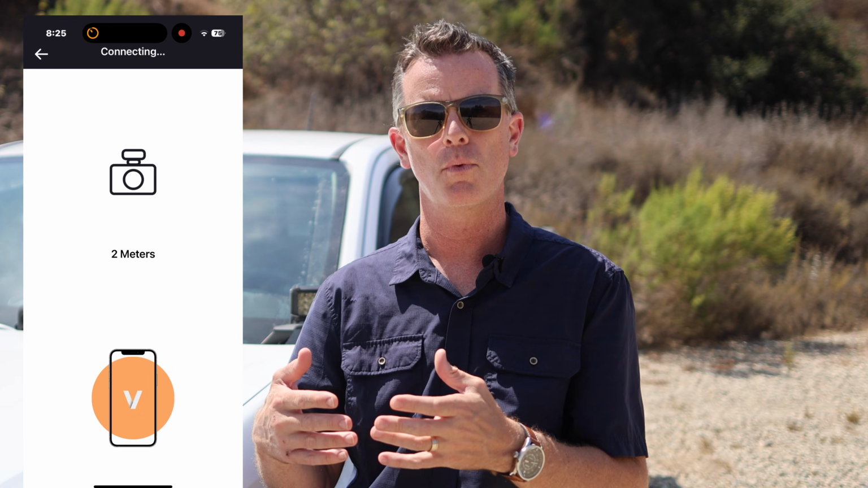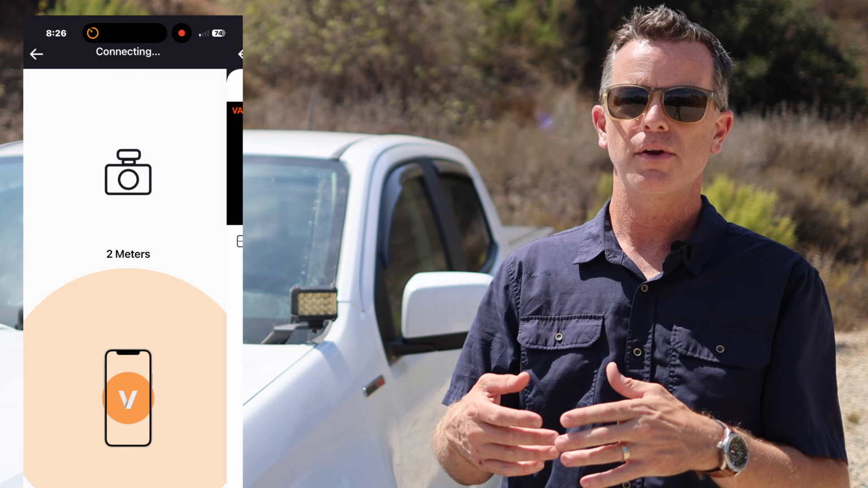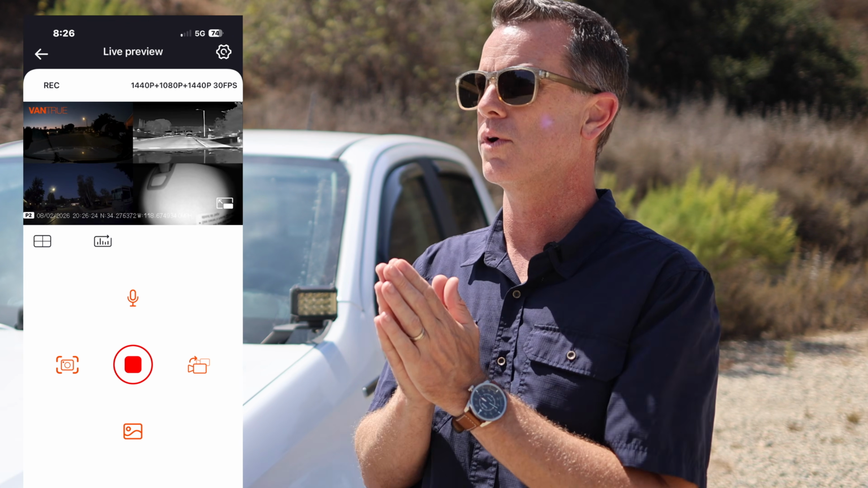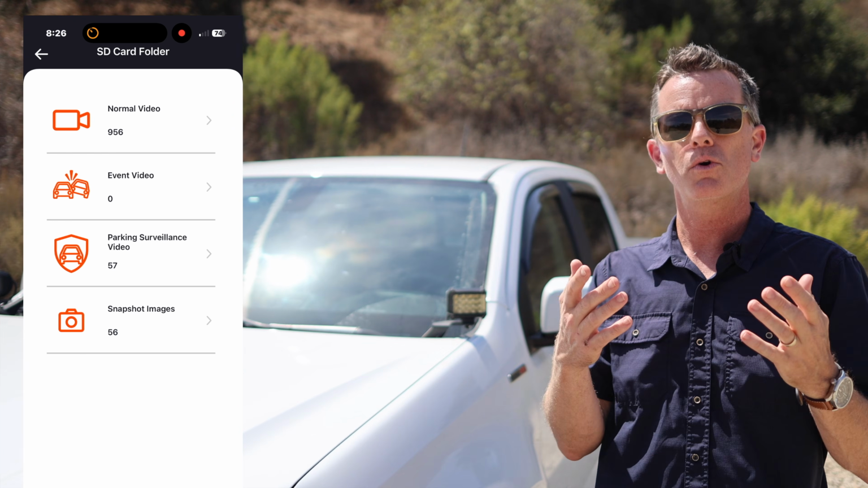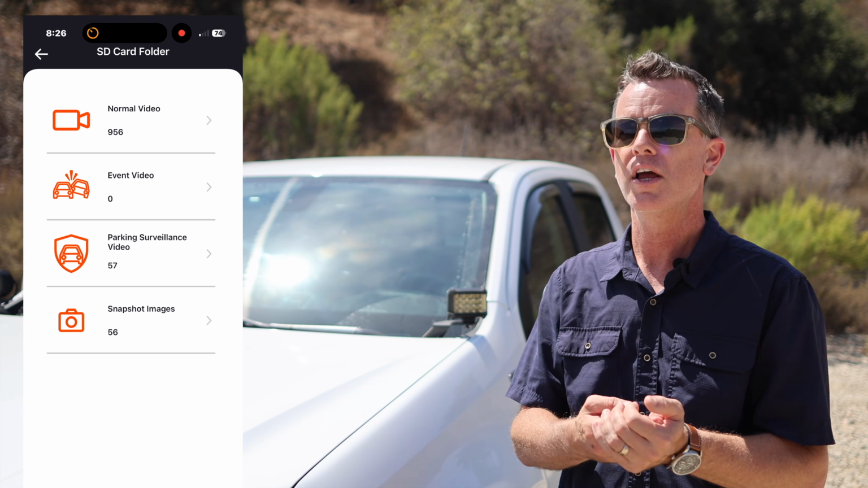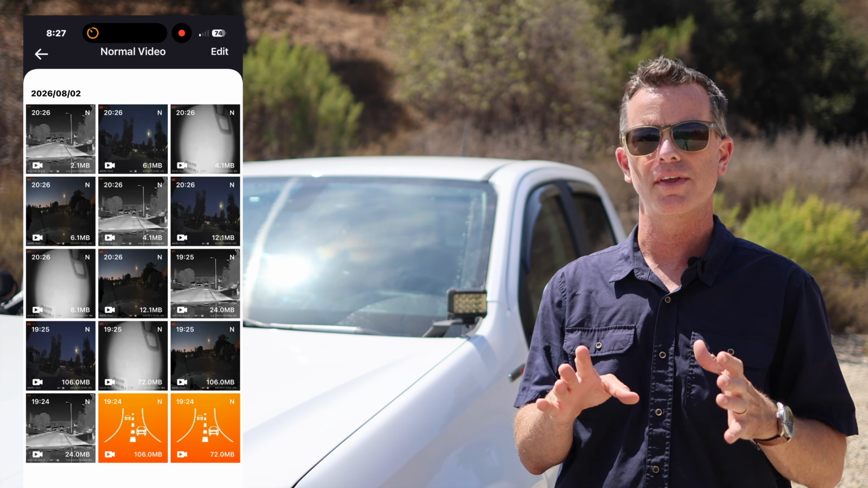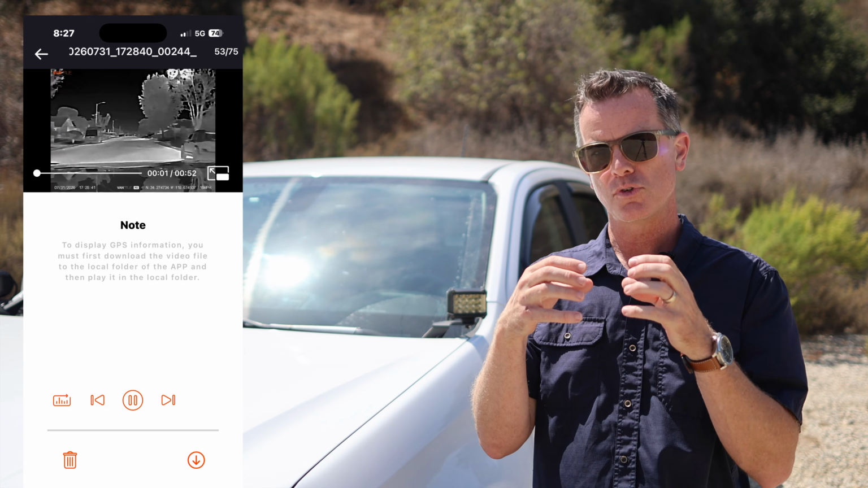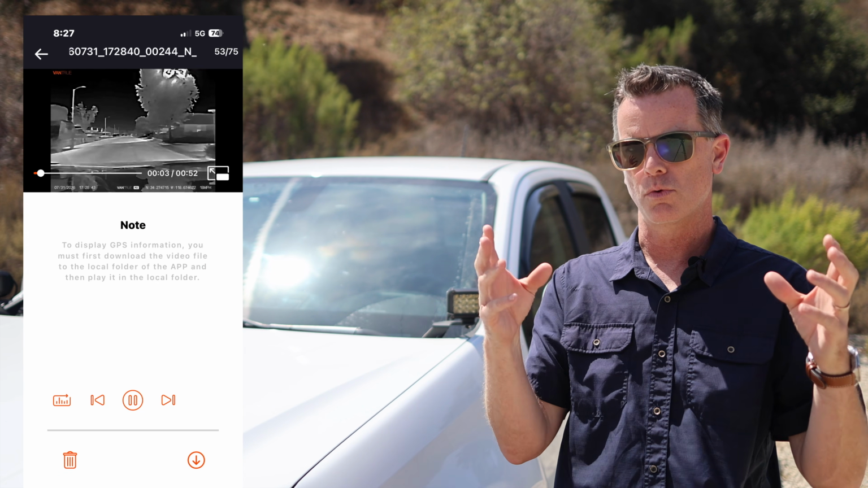Now, in addition to the install of the camera, there's also the installation of the software onto your phone. And for this, you're gonna download the VanTrue software. Something I love about this software package, it's one of the first ones that I've gotten where it doesn't require you to sign up for an account. You can run all the software on this thing without an account, and it ties to your camera through the camera's Wi-Fi. So the camera has its own Wi-Fi network.